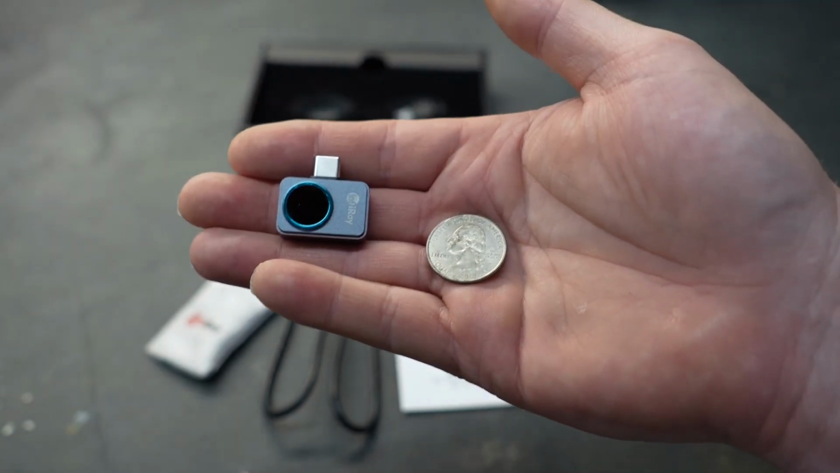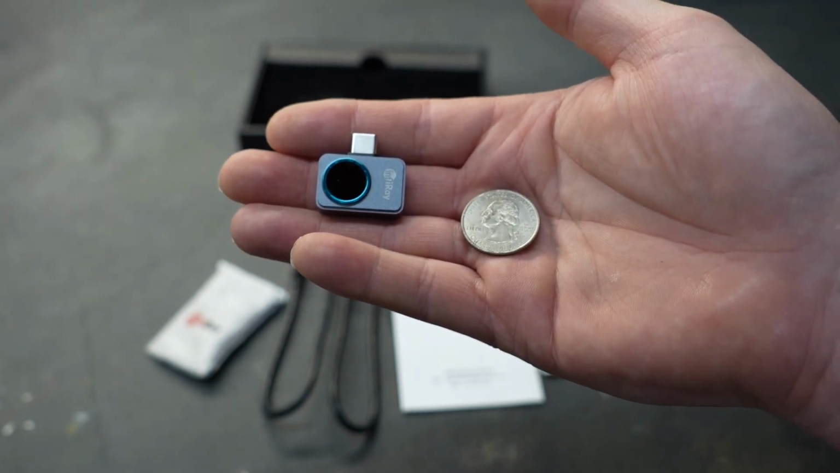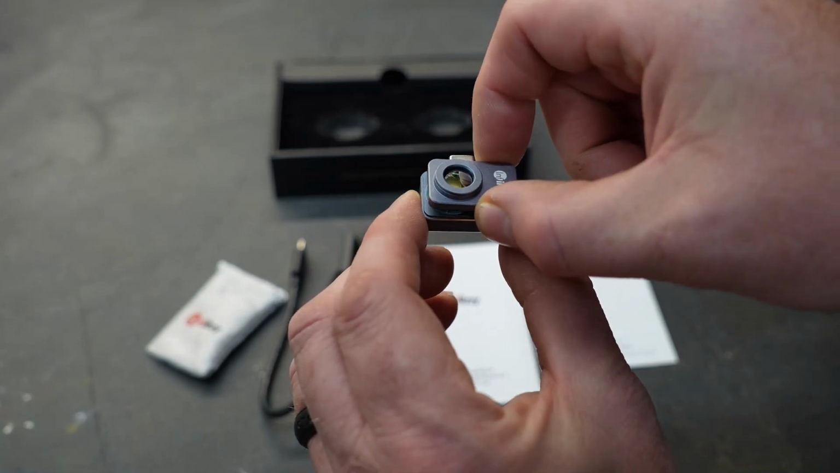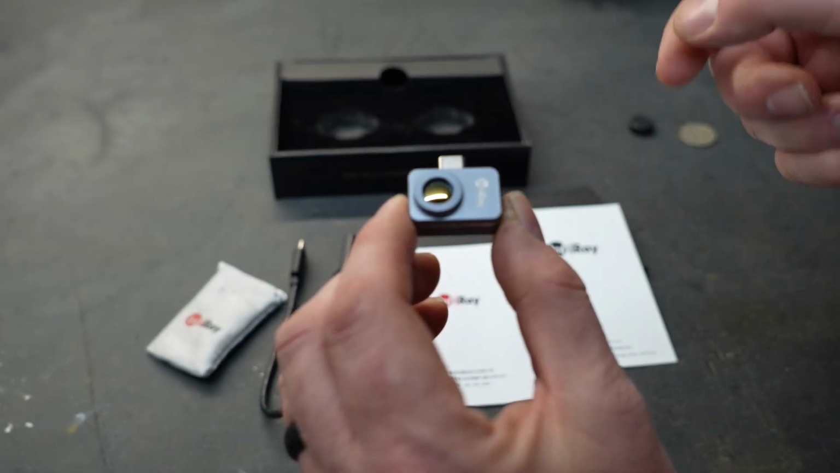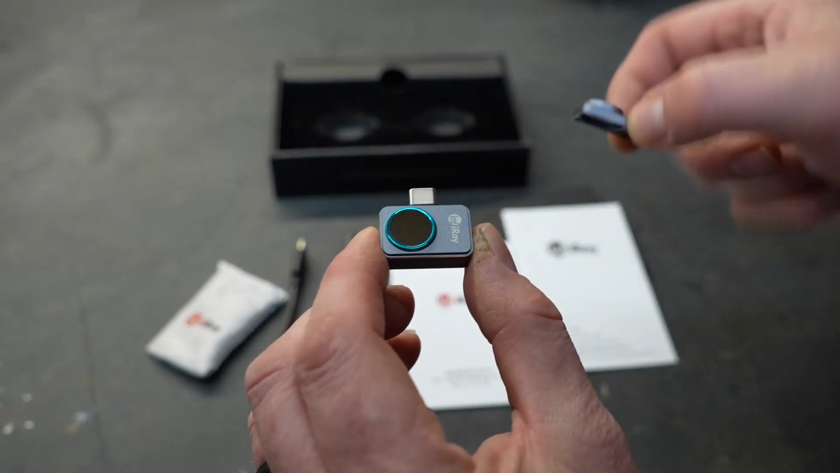Now, the size itself did have me intrigued, but what really caught my attention is it comes with a macro lens. That macro lens attaches magnetically, and it allows the camera to take extremely close-up pictures. That is a feature I have not seen on an infrared camera yet.